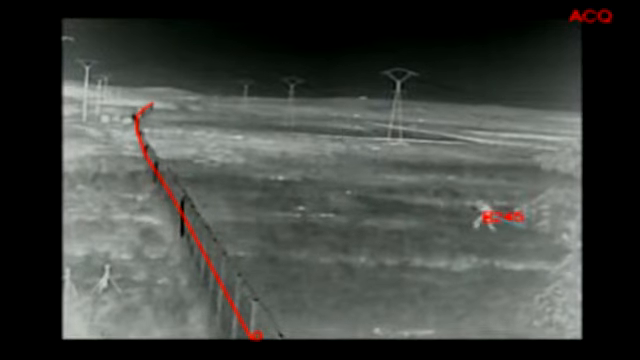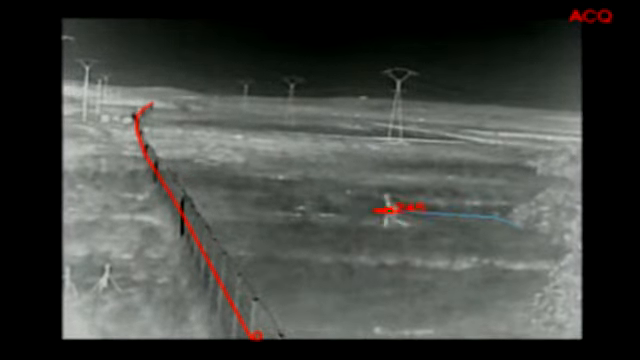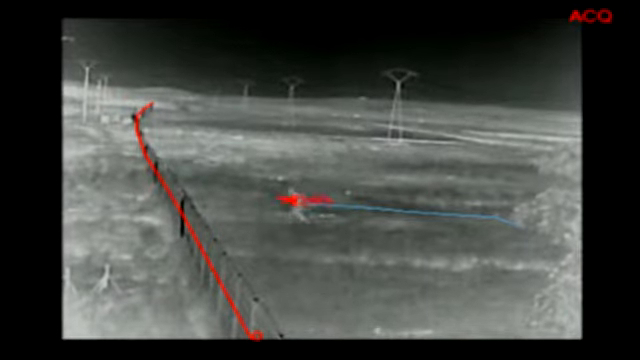Additionally, we analyzed the cost of the system, and it was not a big difference with a conventional system. The reason it was because we didn't have to install so much cameras because of the range of the thermal cameras of FLIR.